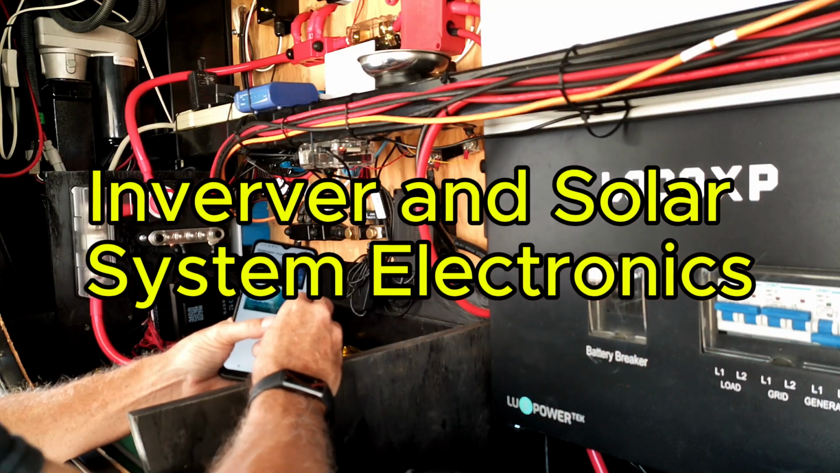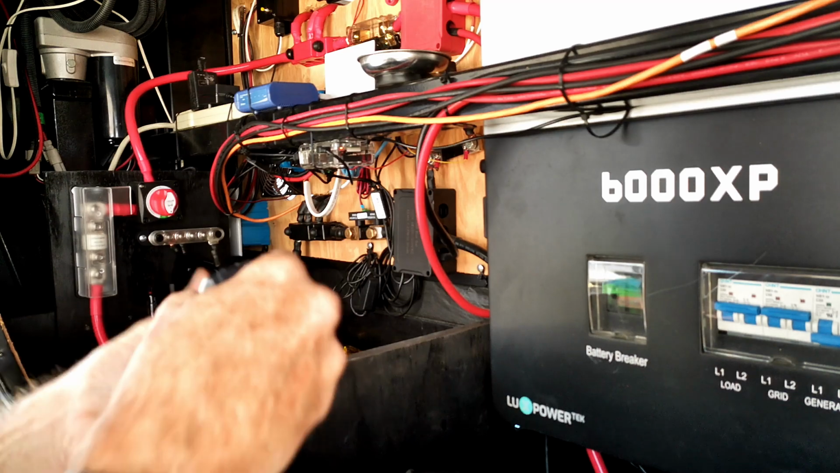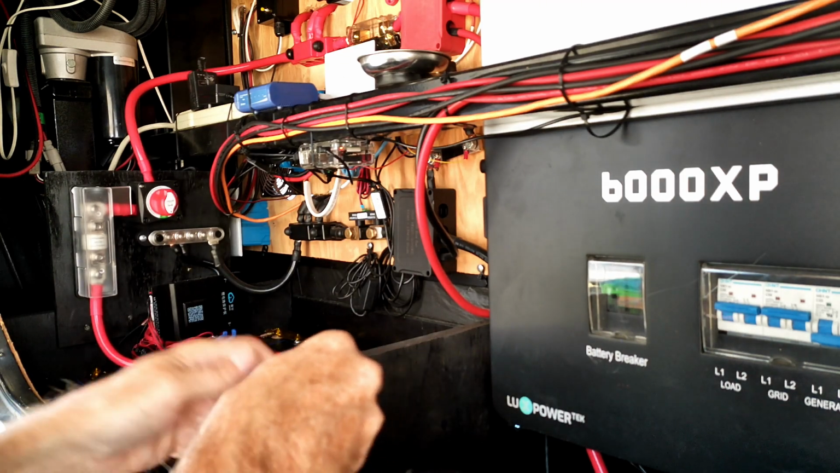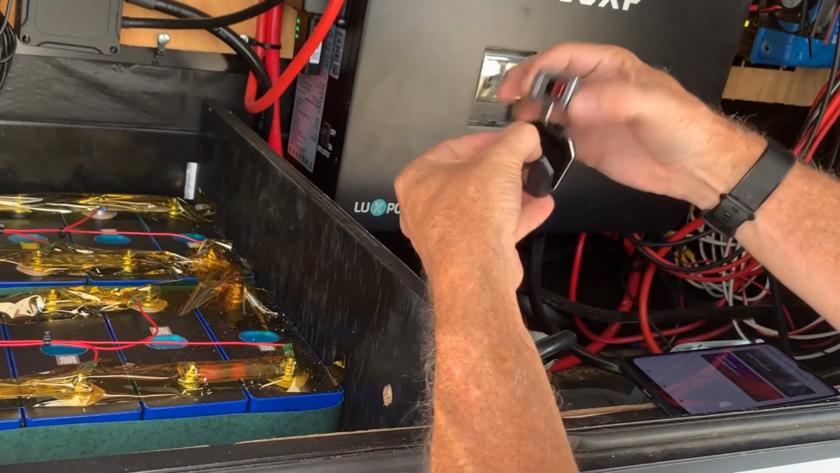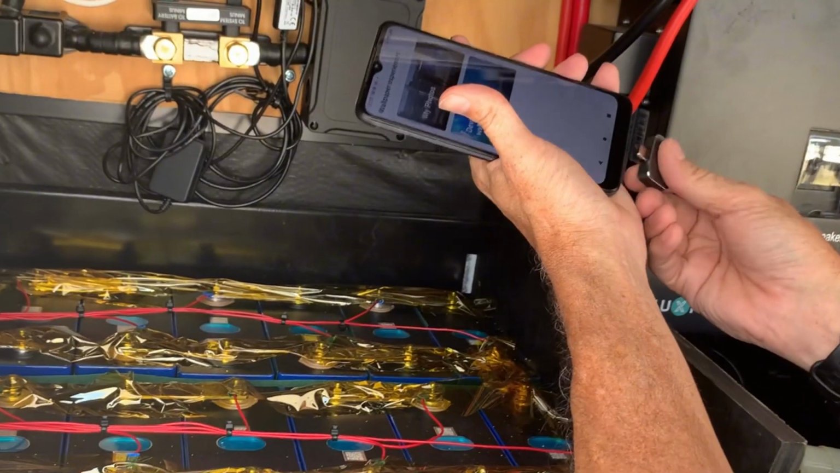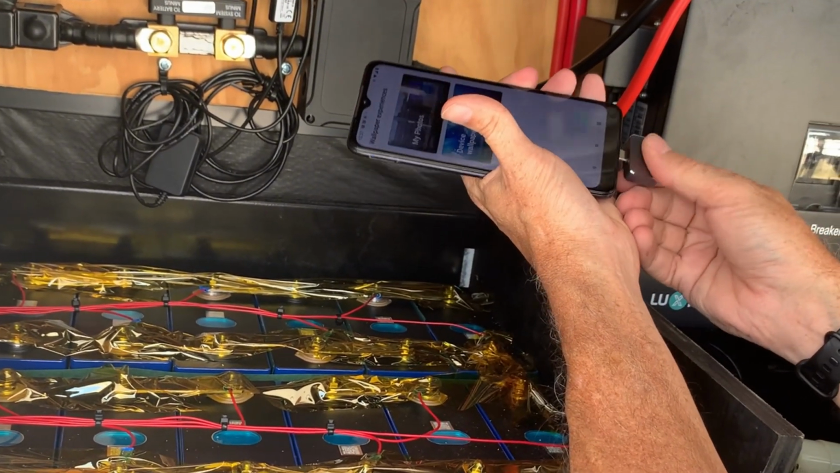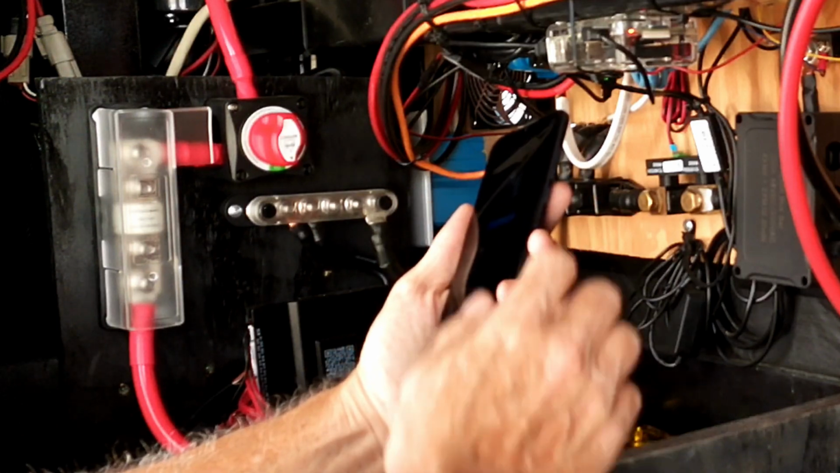Here we are at the RV, and what we're going to do is take this out of the box, plug it right in, and start scanning. As you can see, this thing is just tiny. It's basically a little tiny device that plugs into the bottom of the phone. It should launch the app, which it did.